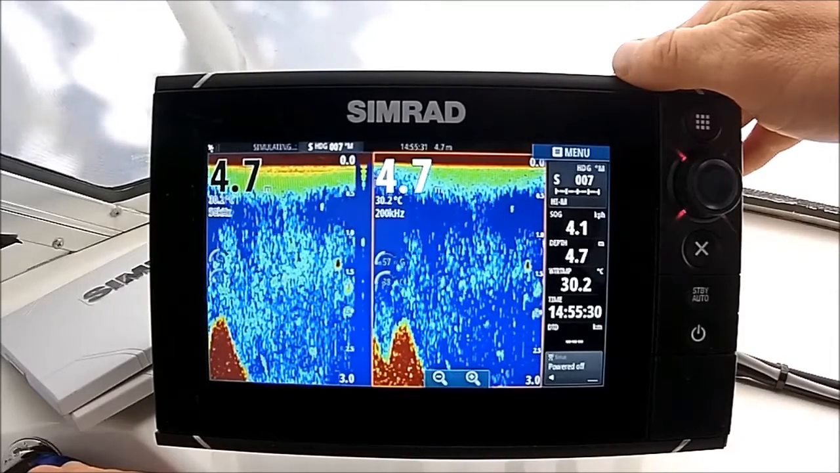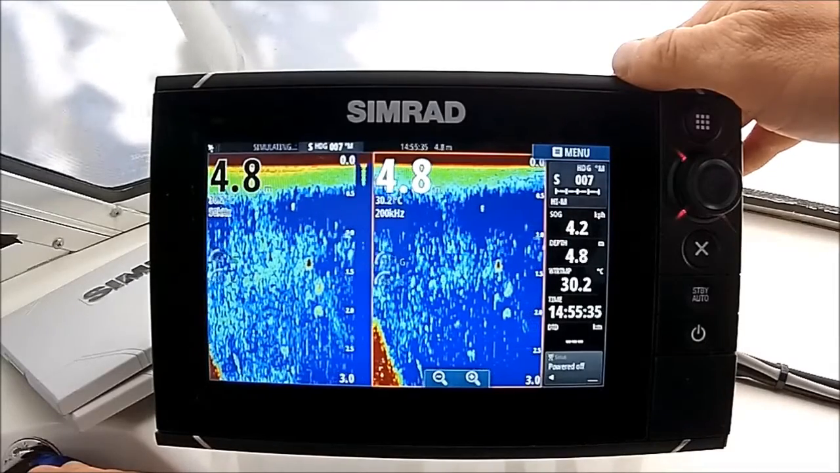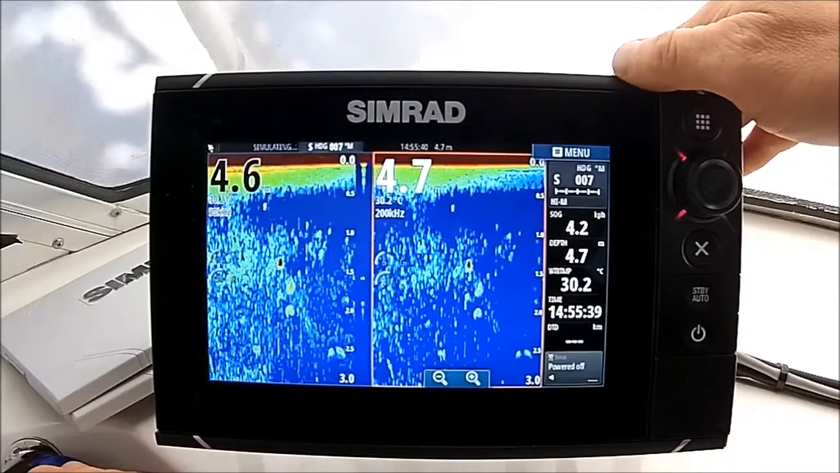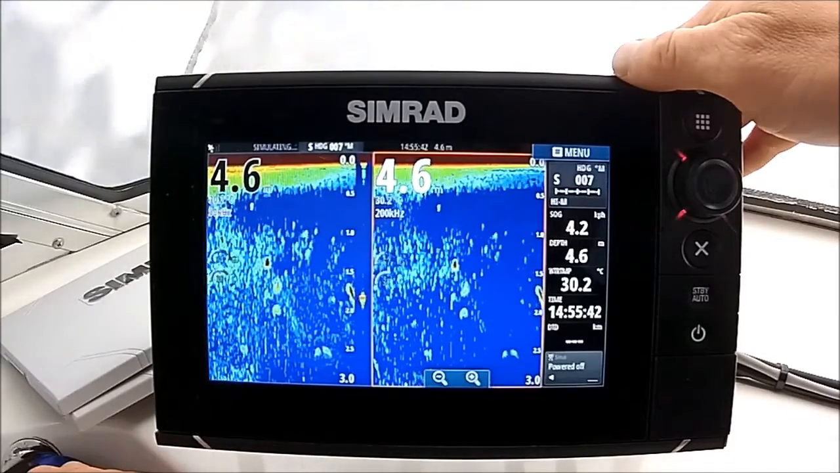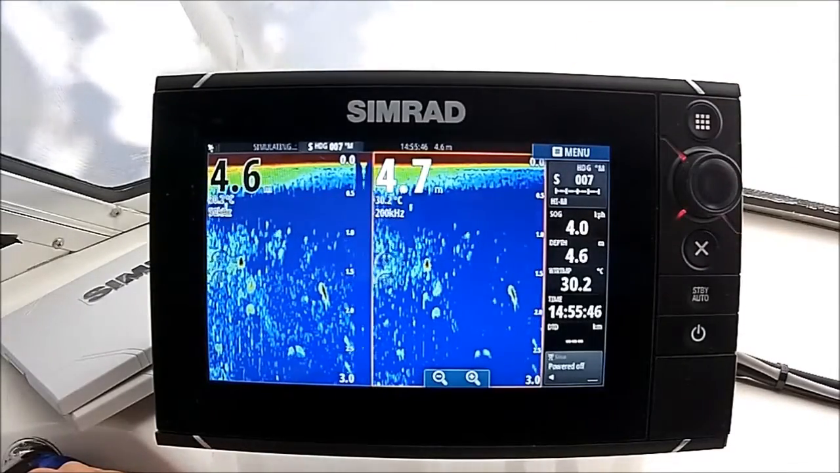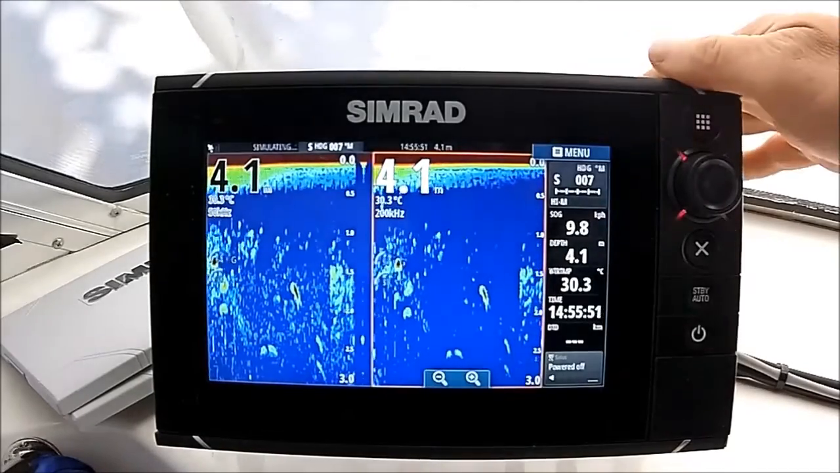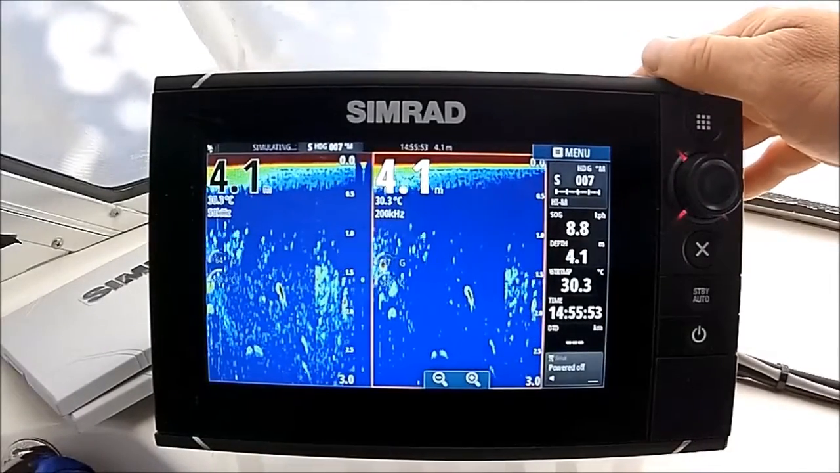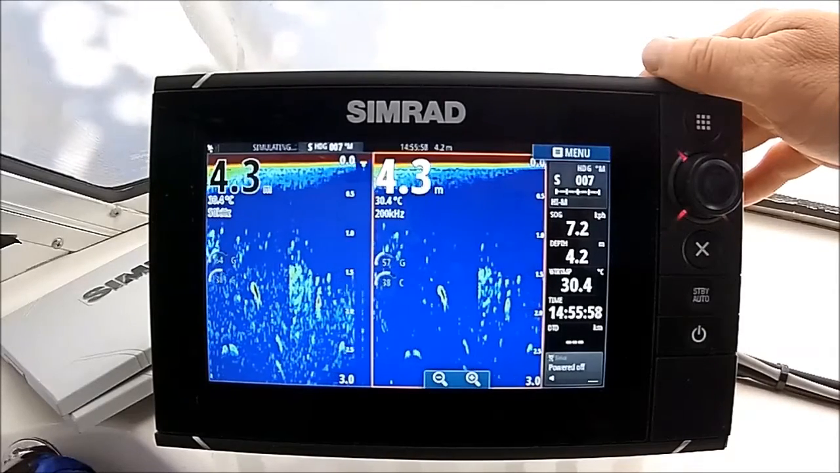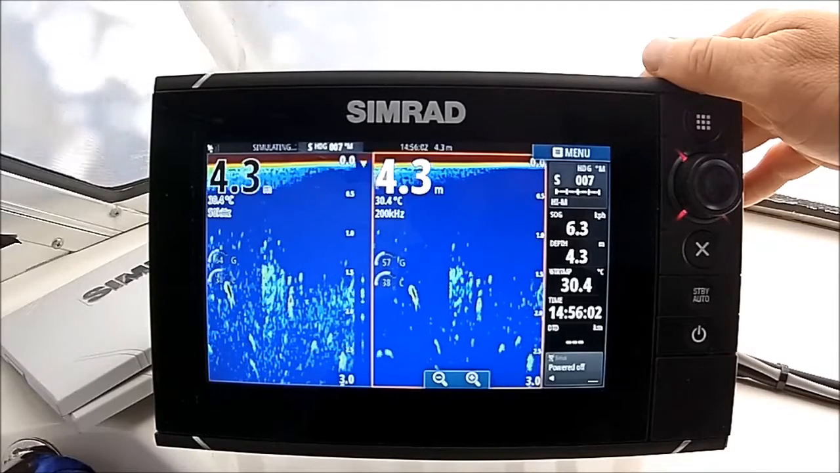Again, the 200, the high frequency's got great detail, and I find it does mark bait quite well, so I don't mind having it there, but without a doubt the low frequency gives you the best arches. Again, if they're important to you, that's where you want to be, on low frequency. Don't get too hung up on arches, guys. Every sounder, every boat, every transducer I find seems to mark them a little bit differently. Some might be long flat lines, others might be good arches. Really depends, I think, on how the fish passes underneath the boat, again, and your setup.